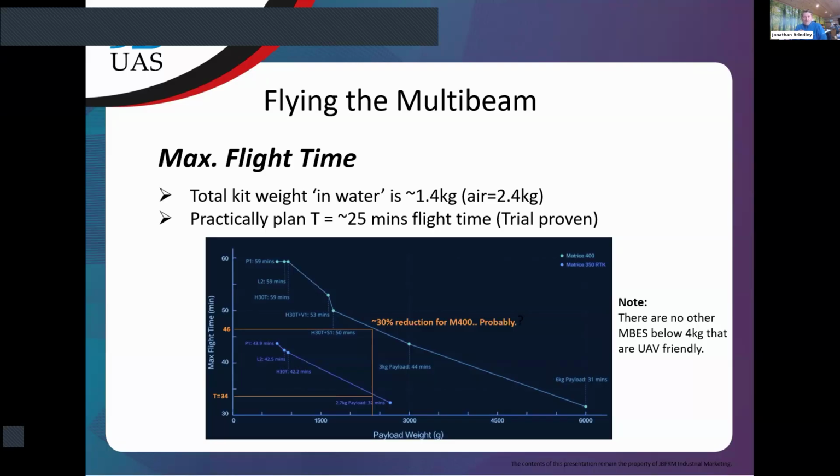However, what Alex's team have seen, using this in anger and seeing what they actually get out of their batteries, is that you should expect around 25 minutes of flight time. I believe that's down to 25%, so going from 100% to 25% takes around 25 minutes.